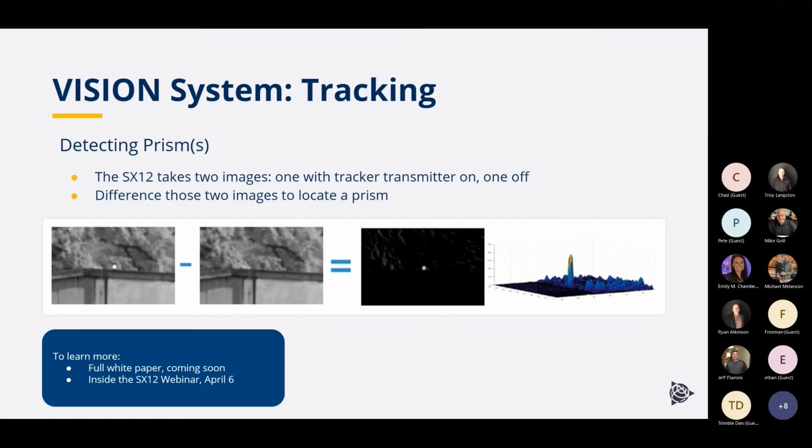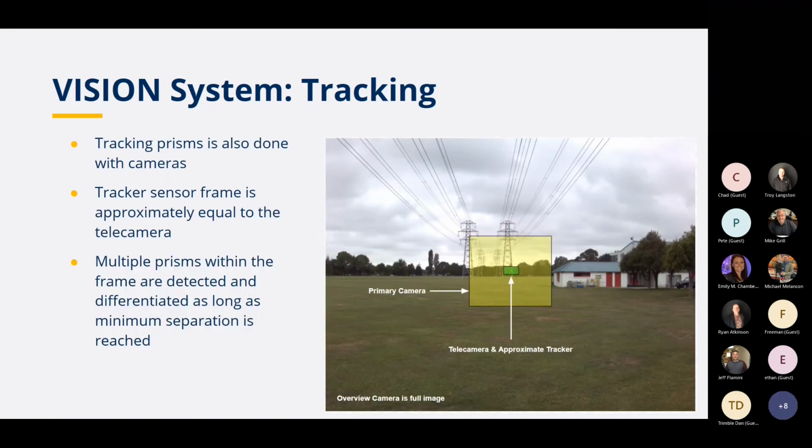It does have the ability to do a search where it's just panning back and forth. But as you see on that previous slide, that's just that really small green frame. So if you're doing a long range on a big site like this, we recommend that you use this primary camera view, and then you just tap where you are.